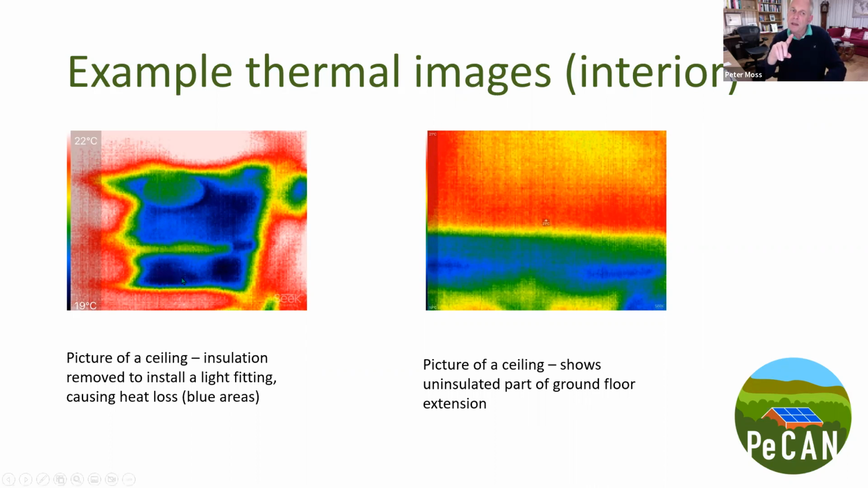The cold patch on the ceiling is caused by the fact that the insulation has been peeled back inside the loft by an electrician that was doing some work on a light fitting, and then just didn't put the insulation back. But it gives you a very clear image of where the insulation is particularly substandard in what is otherwise actually a very well insulated loft. On the second picture,